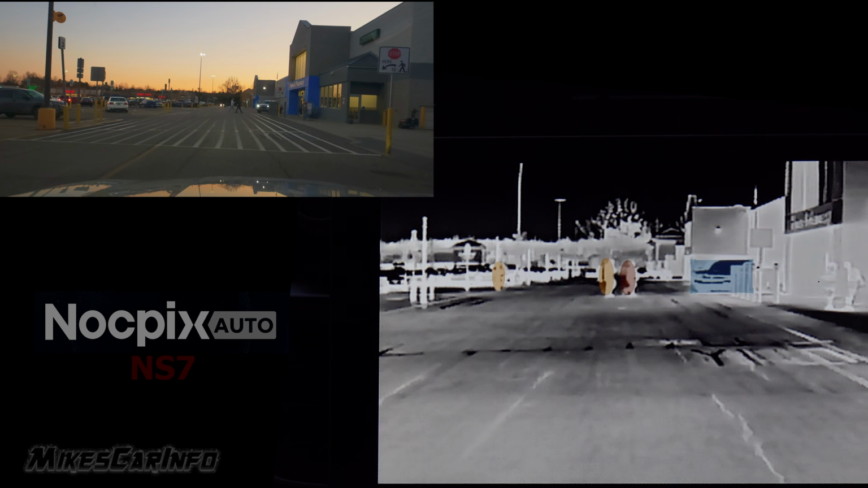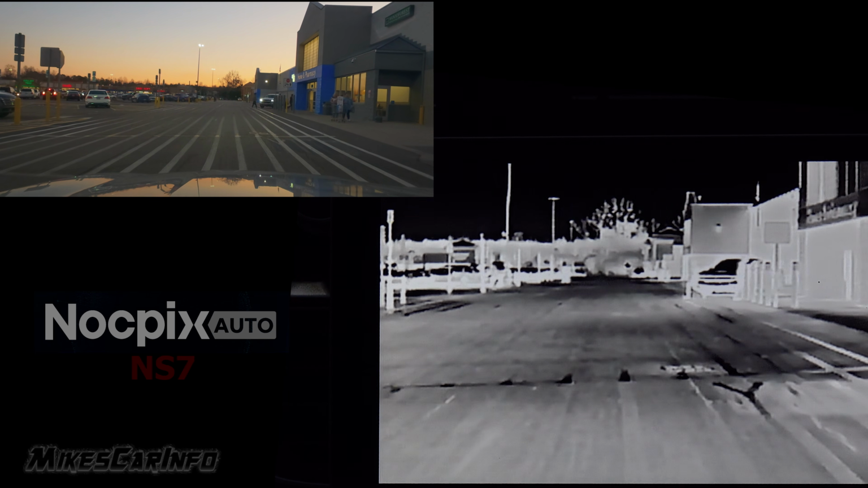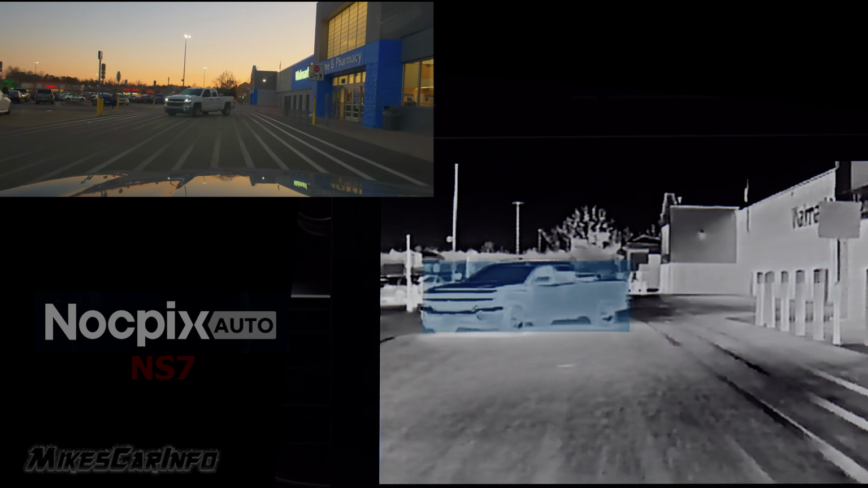So you can see pedestrians will be highlighted in yellow as they walk. They'll be identified and then highlighted. And they have to be somewhat close to the vehicle. I mean, they can't be really, really far away. Otherwise, the system doesn't highlight them. It's only when they're close enough for you to be paying attention to, that kind of thing.